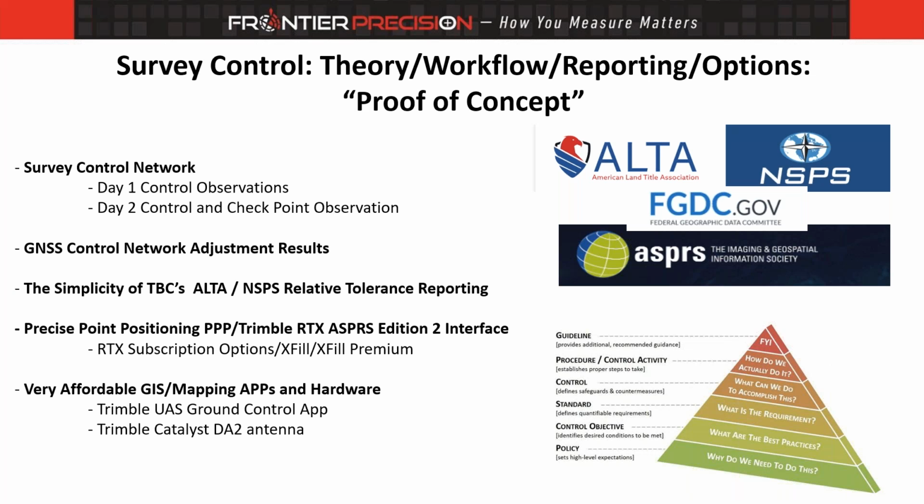You've seen the same thing happen when RTK came out. People were using RTK, and if you were trying to sell a customer that product, the first thing they would do is set up their total station with an electronic distance meter and shoot between those RTK points as kind of a proof of concept. Now that UAS has kind of been unfolding, I remember working with Tony early on 4.5 years ago.